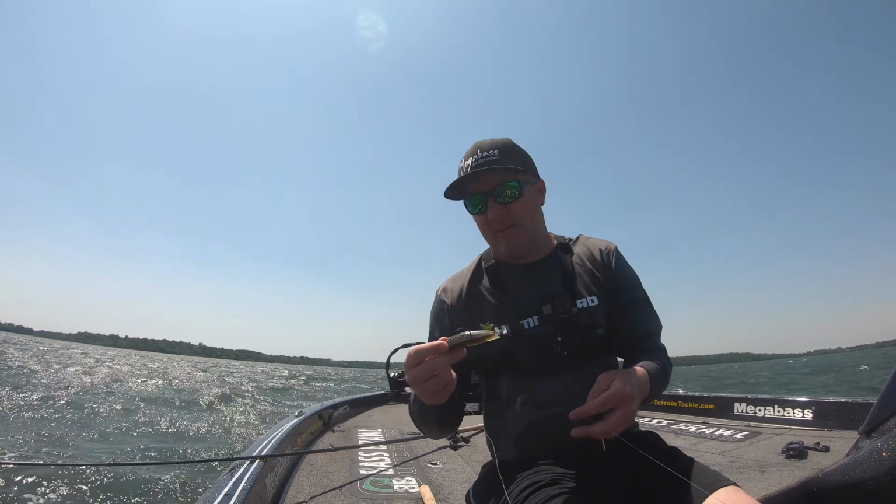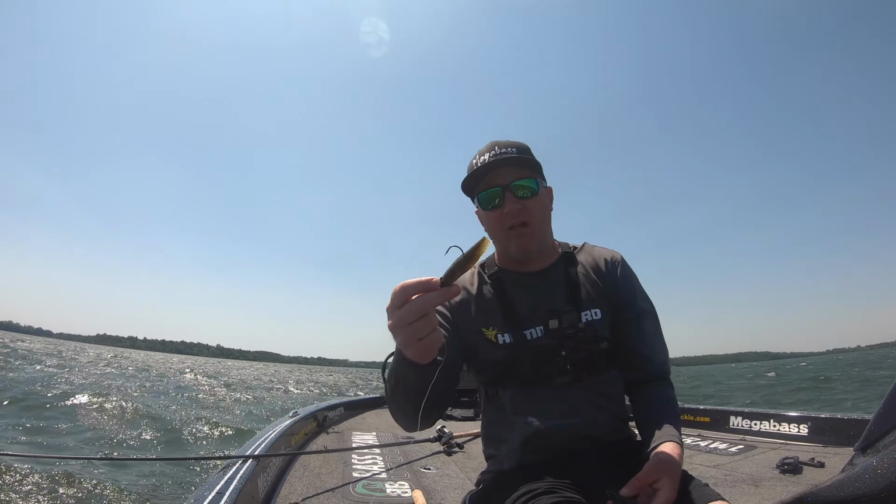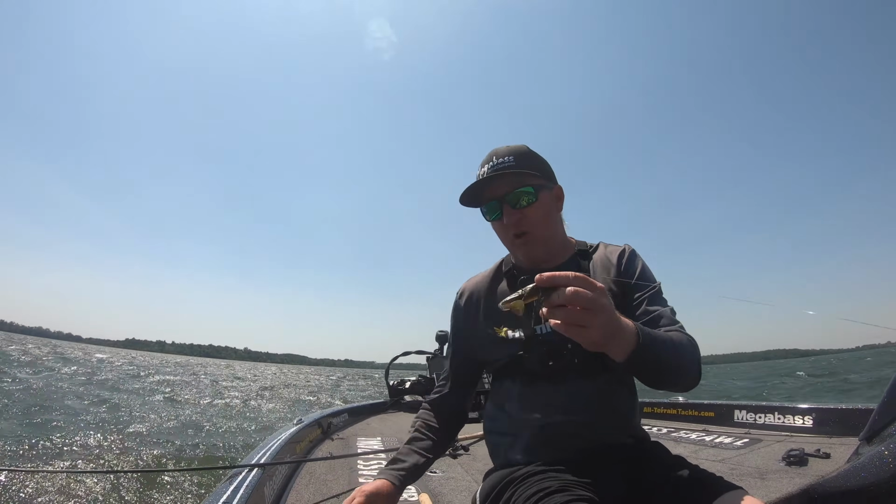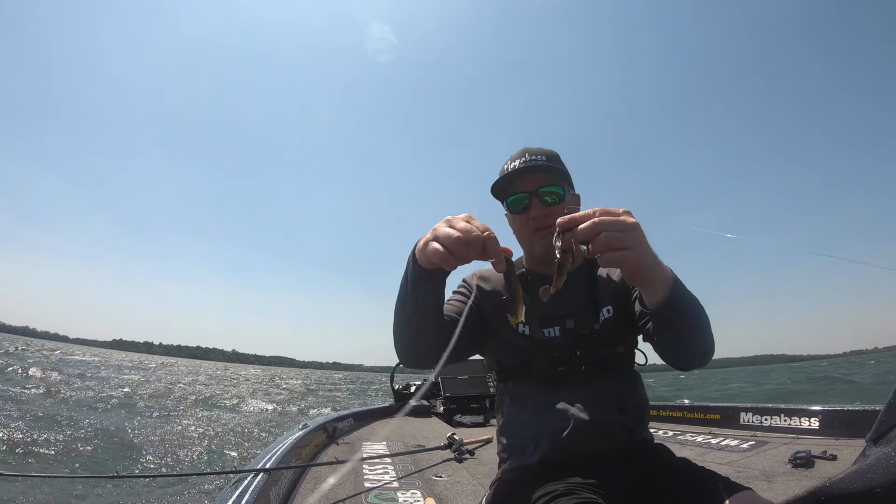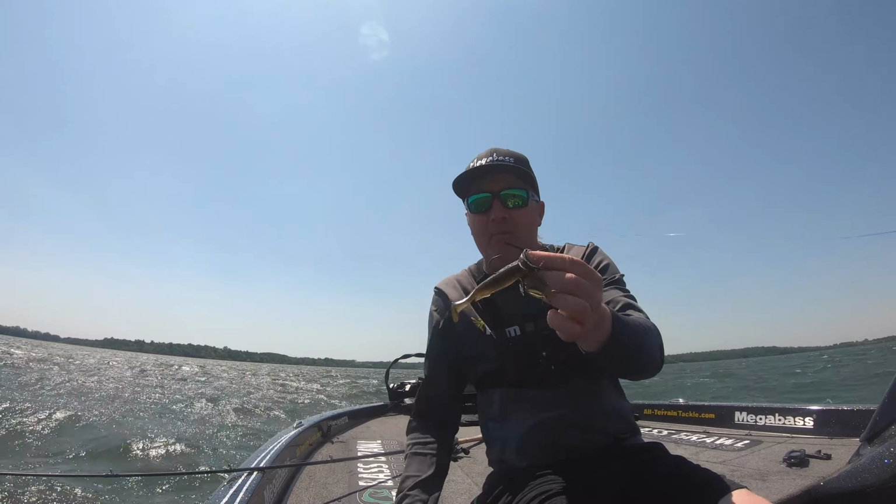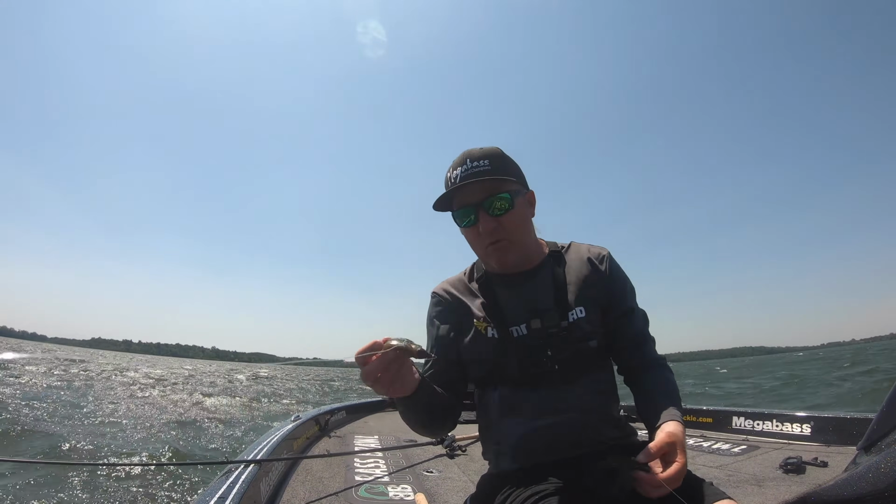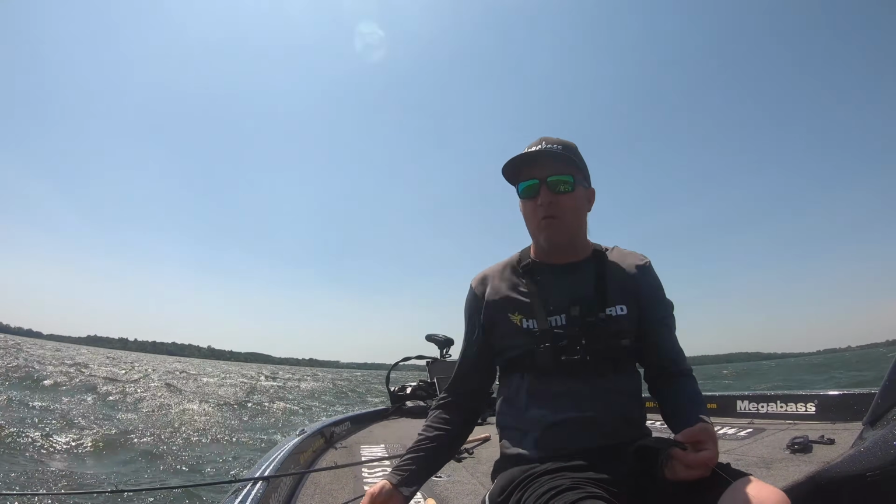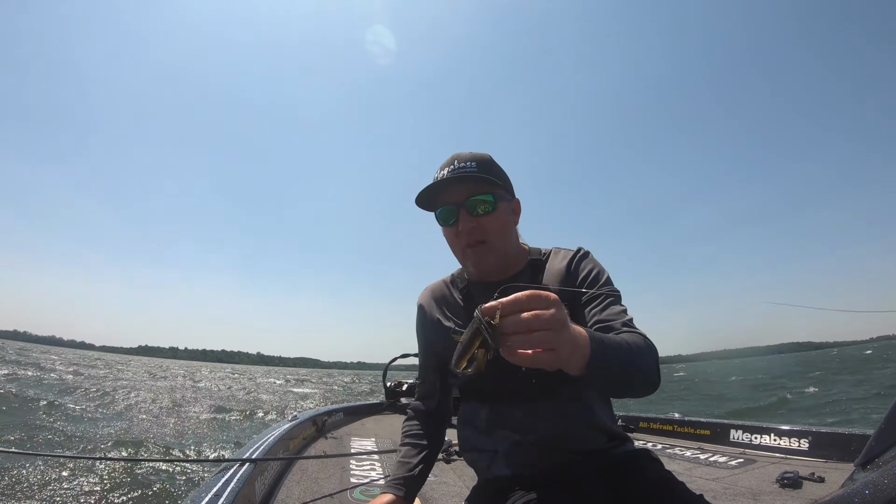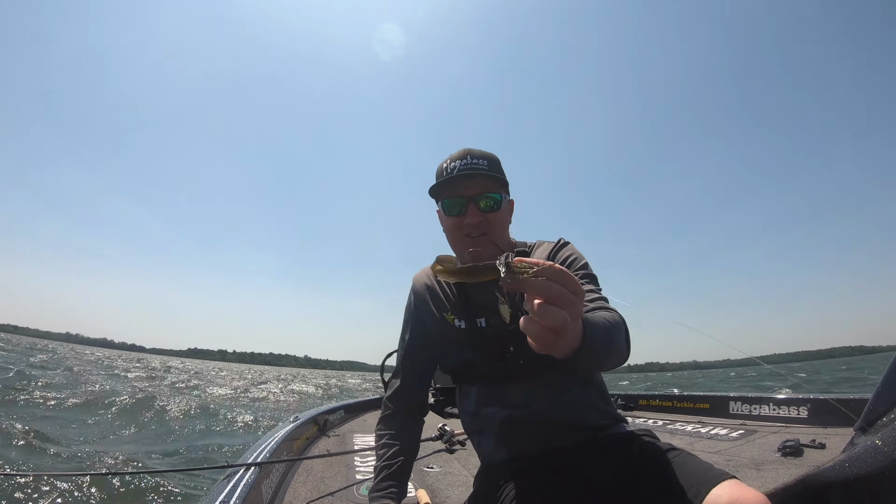I got lucky there because I was throwing this, missed a fish where it ripped the tail off. I already had this laying on the deck rigged up. Different look, but still the same big general look. Fired it out there and banged that big bass. Now if I wouldn't have had that and would have taken time to re-rig this, that fish probably would have moved. But by having that ready, I was able to capitalize on that missed bite and turn it into a boated big fish.